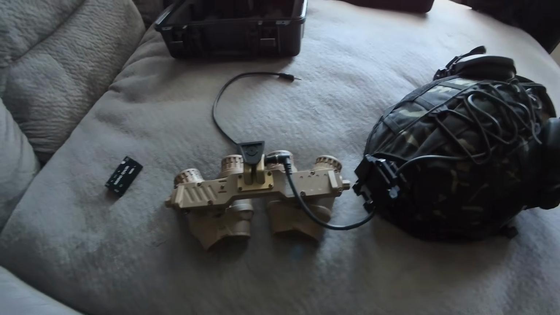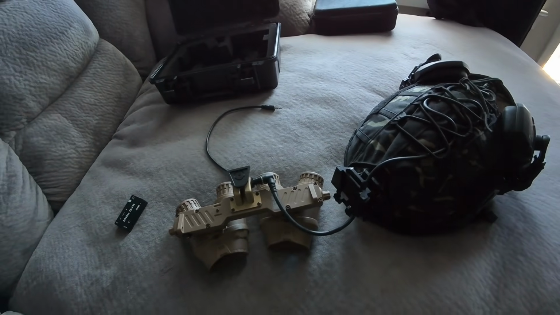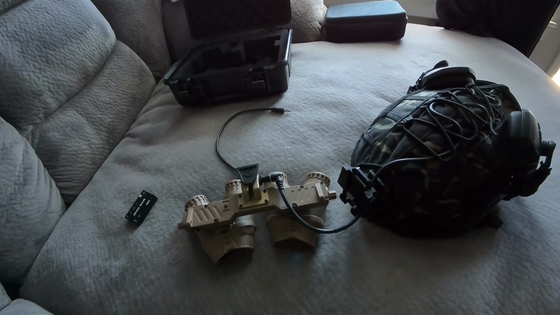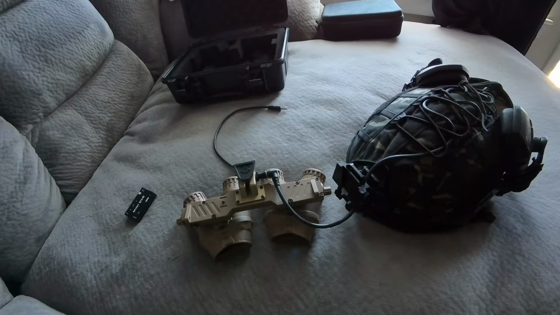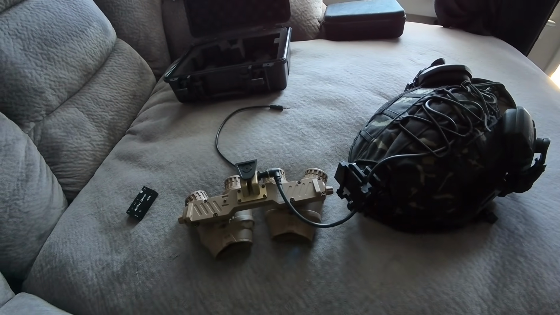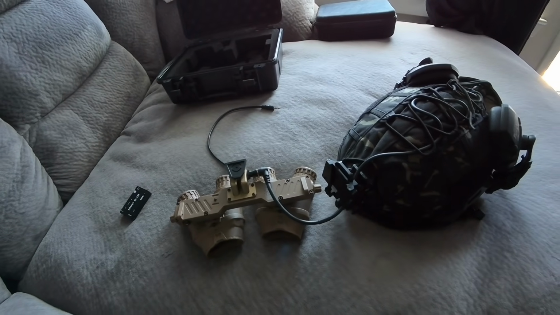I immediately didn't want to carry the battery because I knew I was going to end up dropping it, and sure enough, I dropped the stupid thing in gravel in the dark and had to find it. I don't know why they did it like that instead of just having a button to change the settings like every other digital night vision thing I've used. It just seems like an unnecessary problem for no reason.